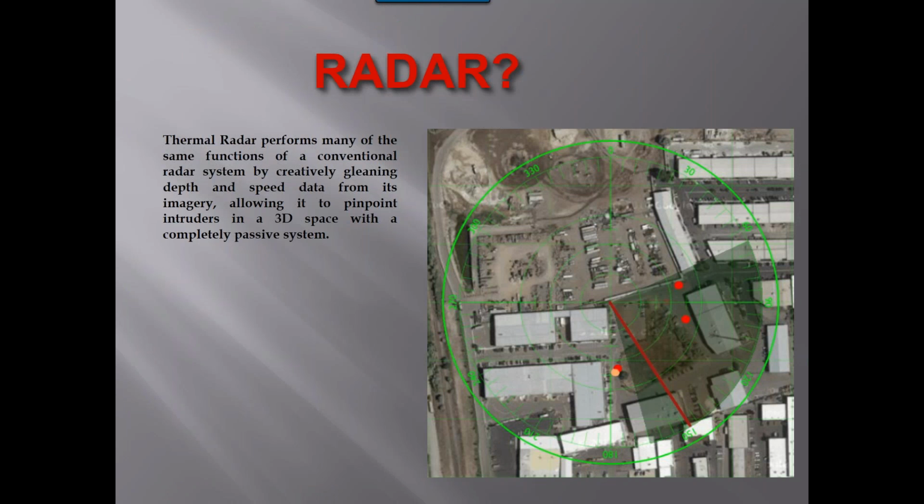This, again, is a picture showing you the coverage area. This is at a substation. So with a standard thermal radar unit, the area of detection that you're going to get, the green line is about 300 meters, the yellow line 400, the red line 500, the blue line is about a kilometer away. We can actually go a little further than a kilometer on vehicles. But the red, yellow, and green are all for human detection.